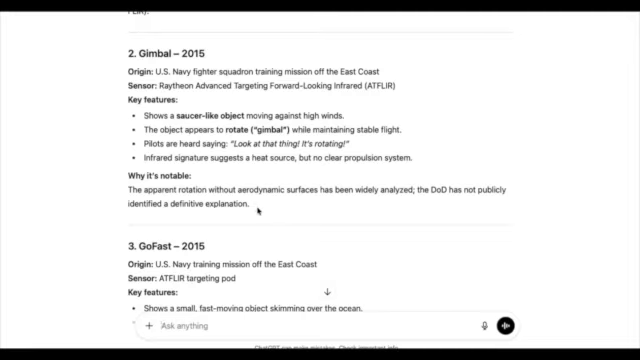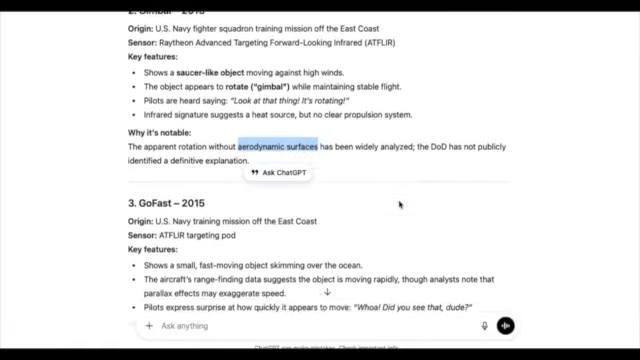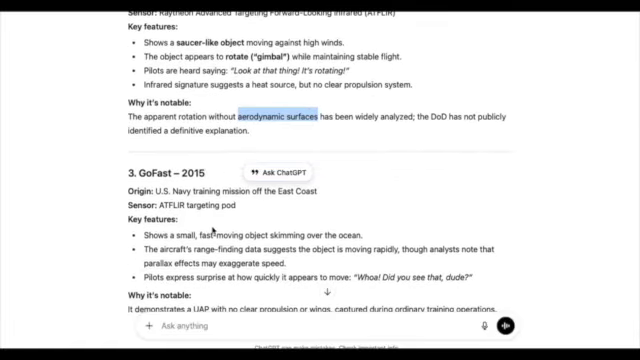Why it's notable? The apparent rotation without aerodynamic surfaces. And I think that's a very important distinction right here. Without aerodynamic surfaces for which it could perform those maneuvers, it seems that it's able to perform those maneuvers regardless of the current conditions. And Go Fast, the U.S. Navy training mission off the East Coast.